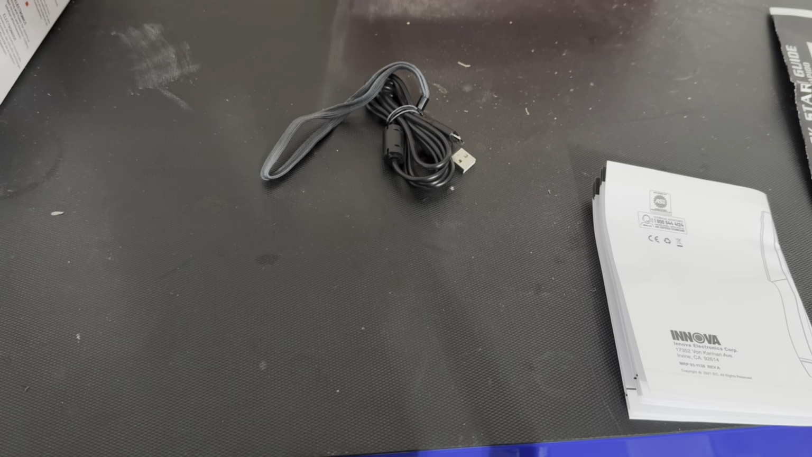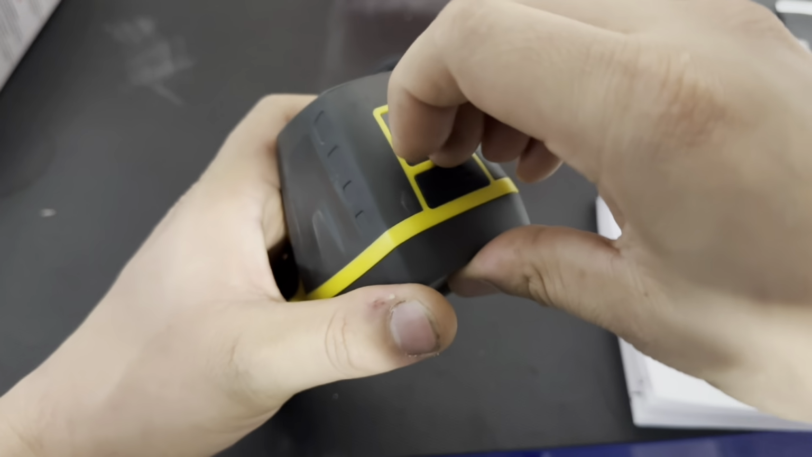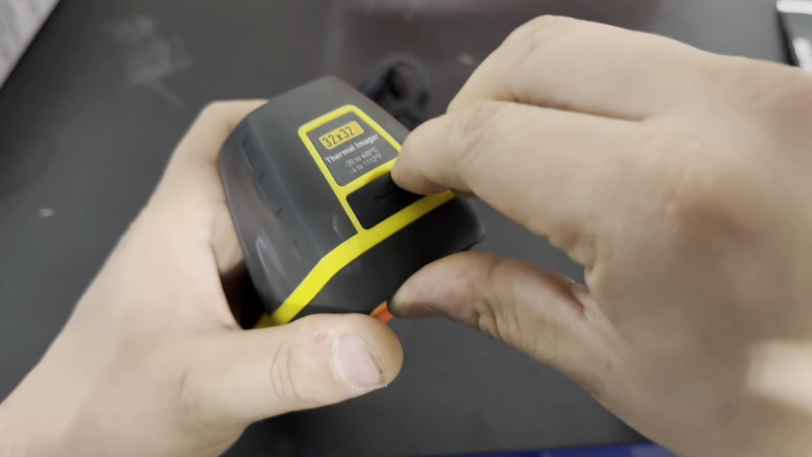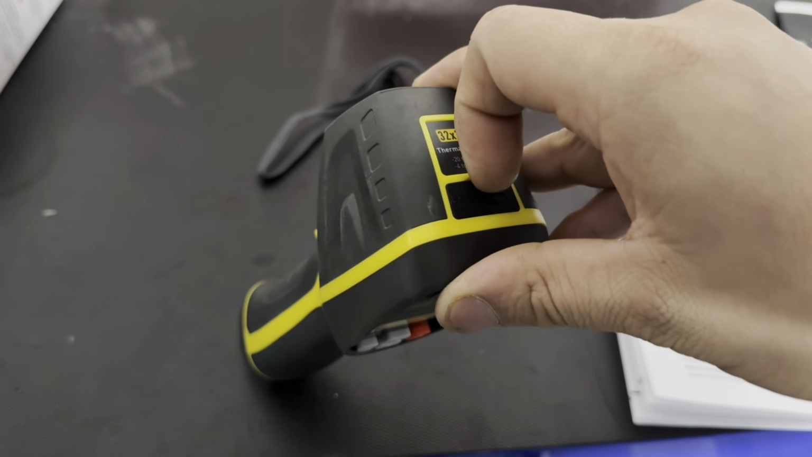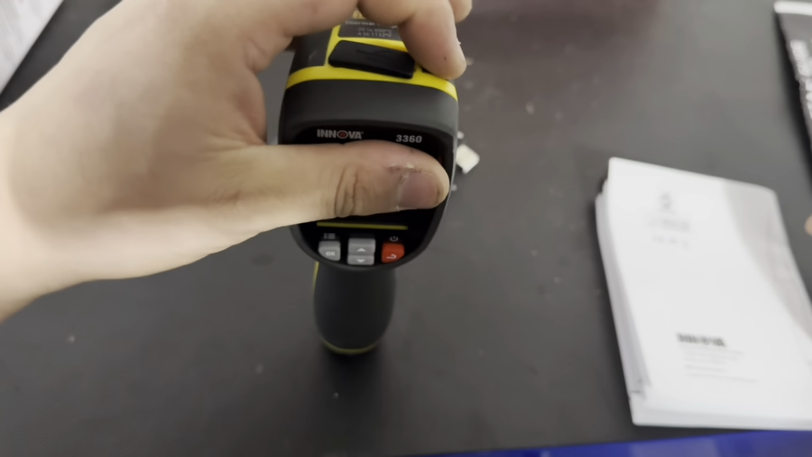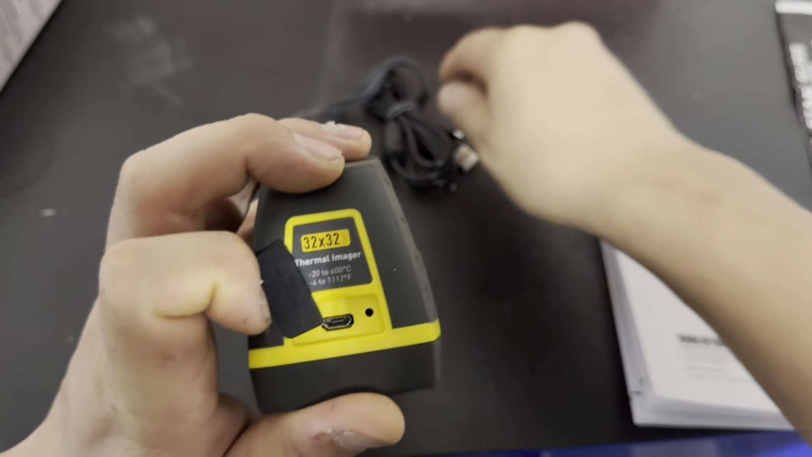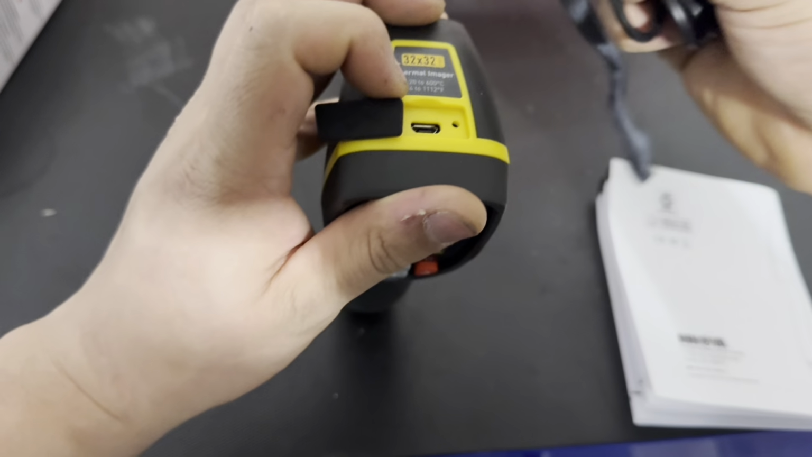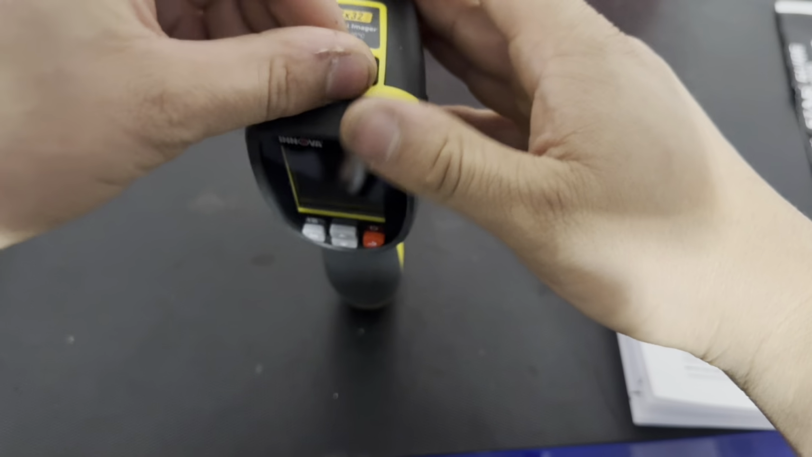And then let me find the USB. USB is gonna be up here. If I can get it open. Let me grab a screwdriver quick. There you go. So your USB right there, so you can plug it in and then hook it up to a computer, get your pictures out of here.